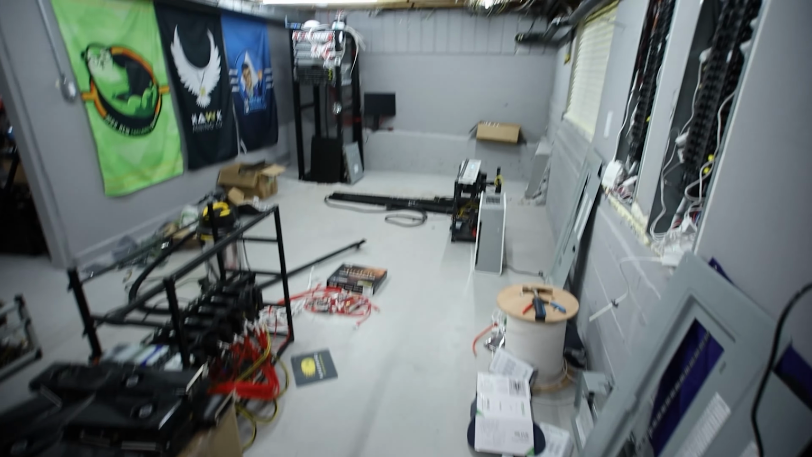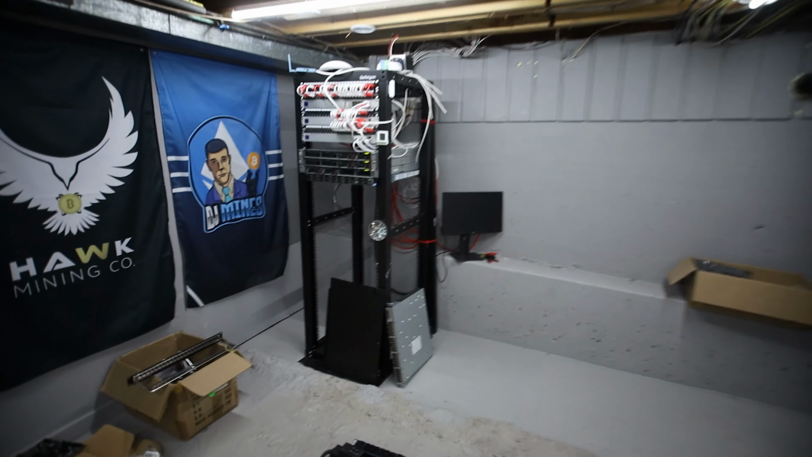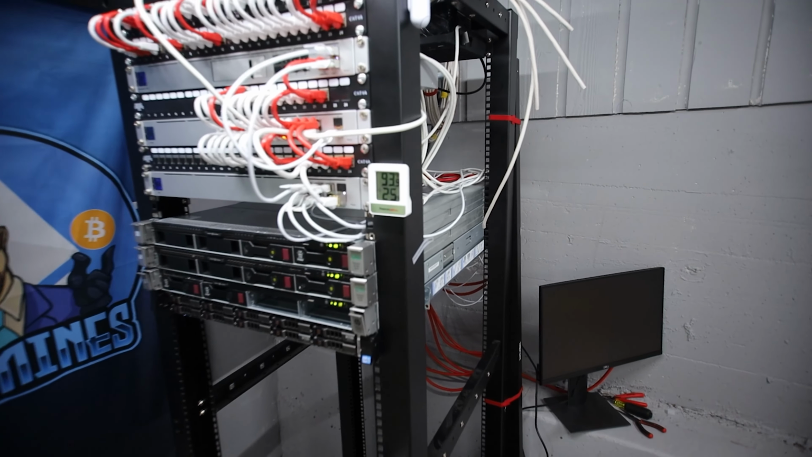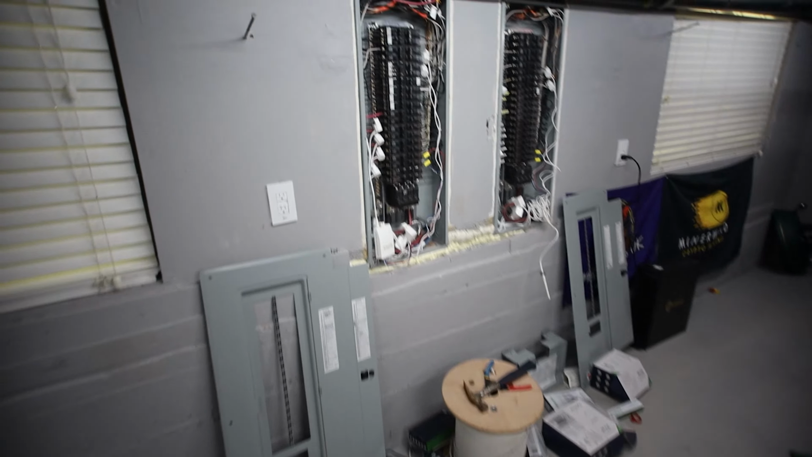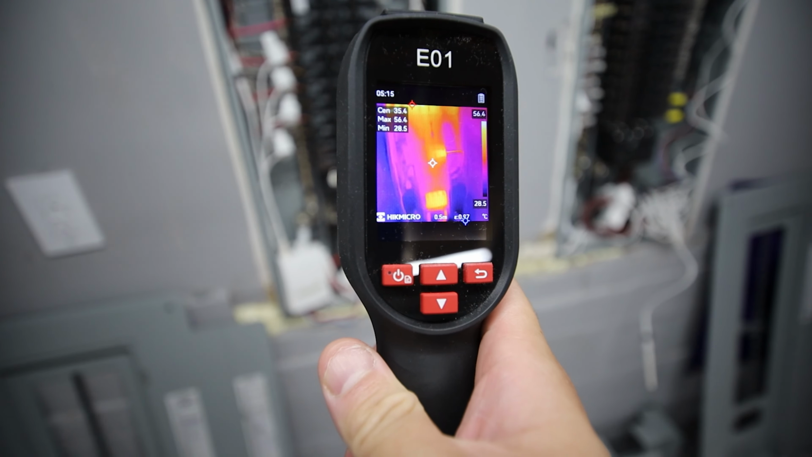Okay, anyways, let's see, this room is not too bad, it's not too hot. In my server rack over here, the temperature is about 93 Fahrenheit, so it's a little bit cooler here. It is very dry as well, but how hot are my circuit panels?